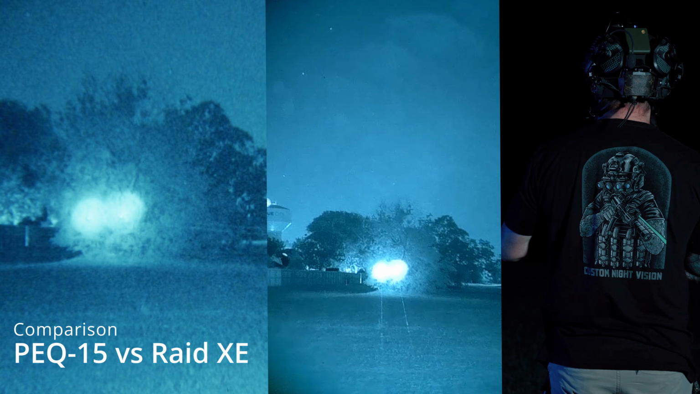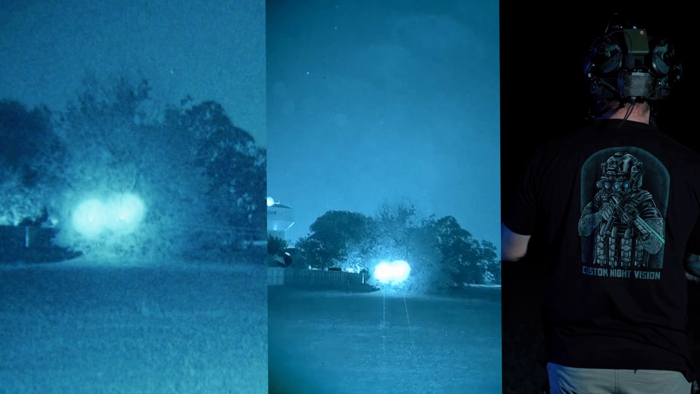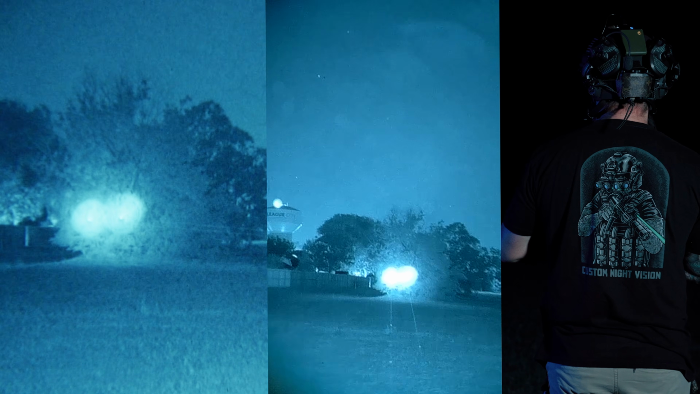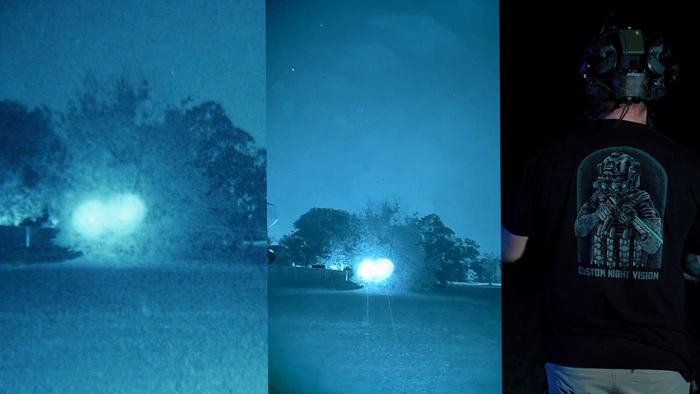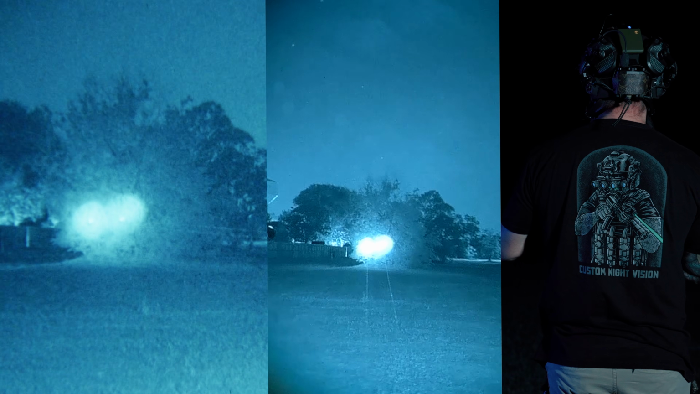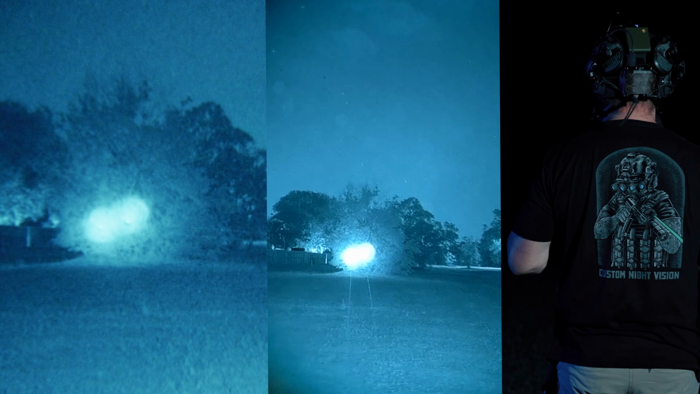Very similar. The RAID looks like a cleaner, more concise aiming laser. Looks like the RAID XE has a cleaner, more concise aiming laser. The PEQ-15 looks pretty good, you know, at this range, but you can kind of tell, I don't know how well the camera's picking it up, but I can